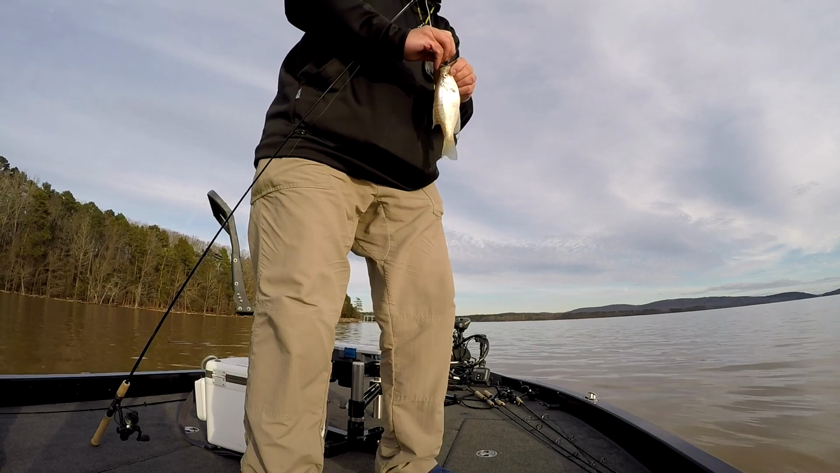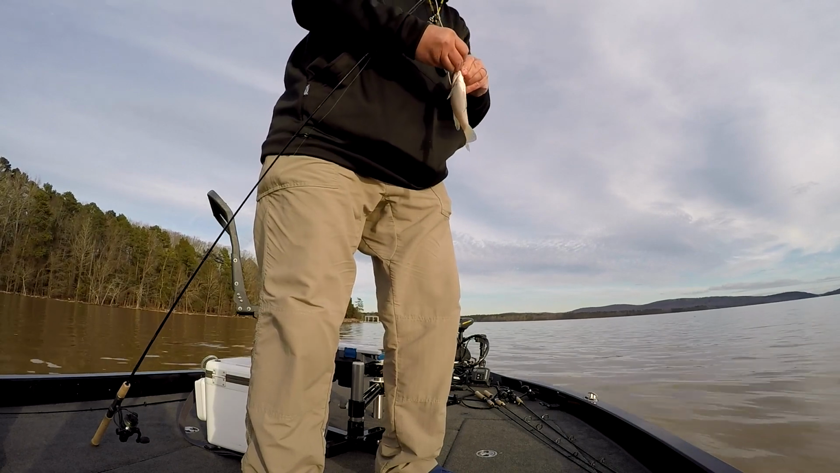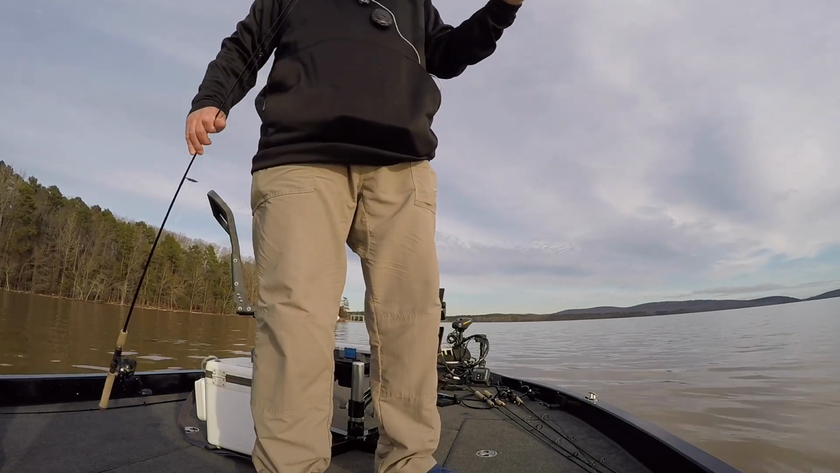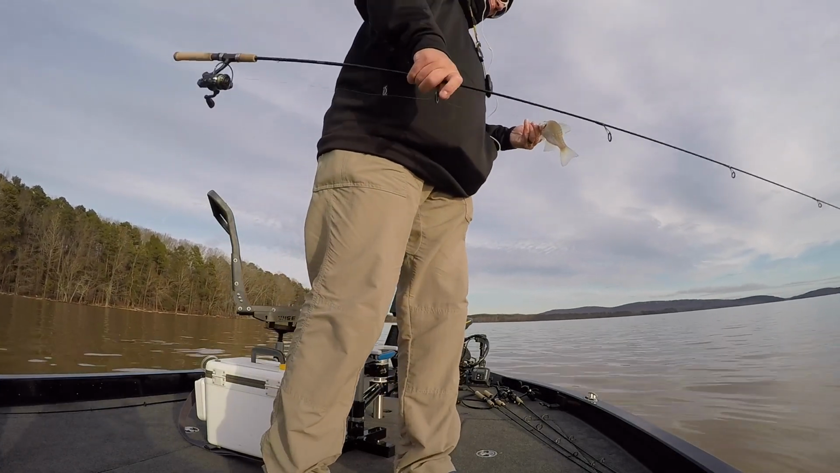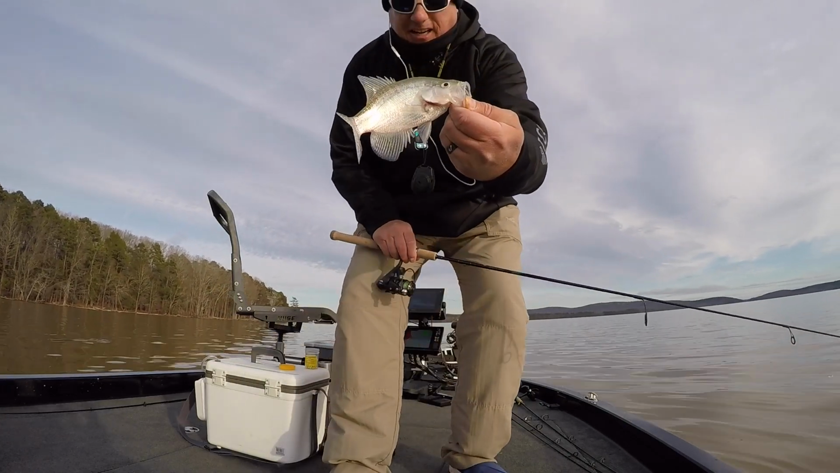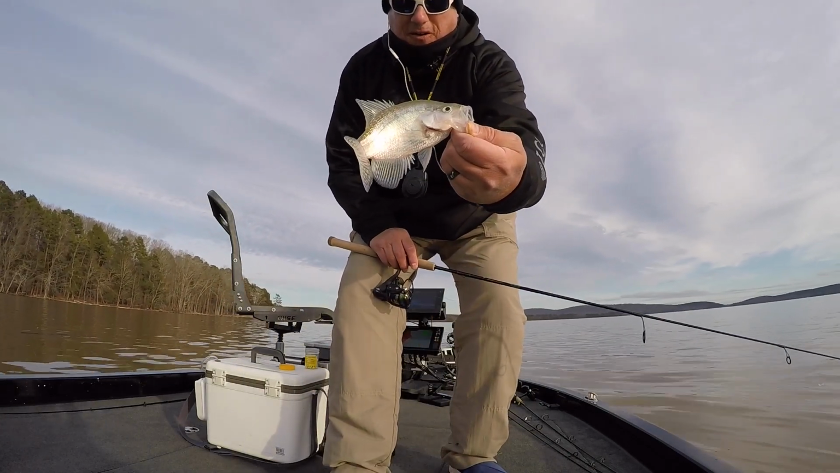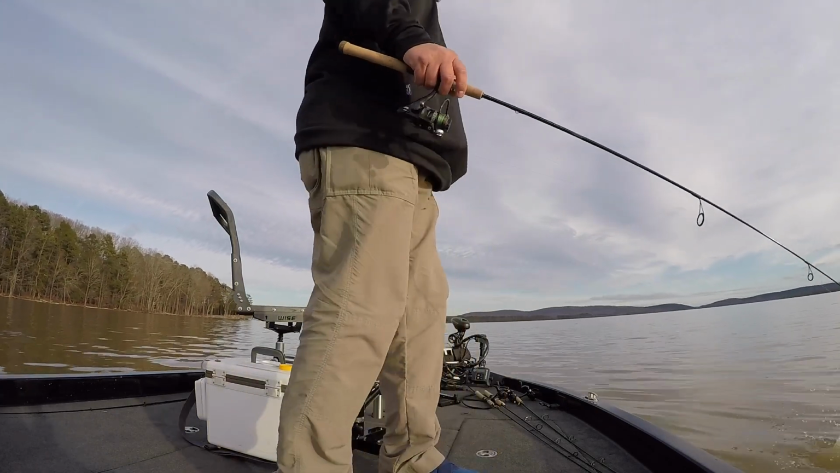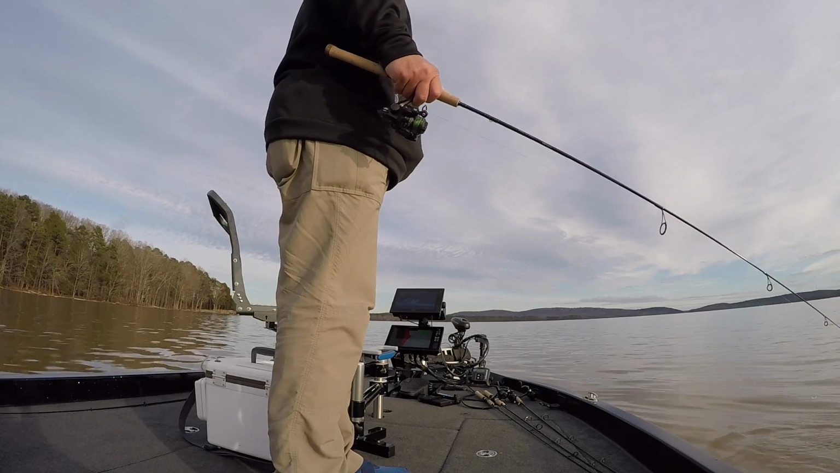Tell you with that Livescanner, it really works good because it lets the trolling motor do its work. Little one.